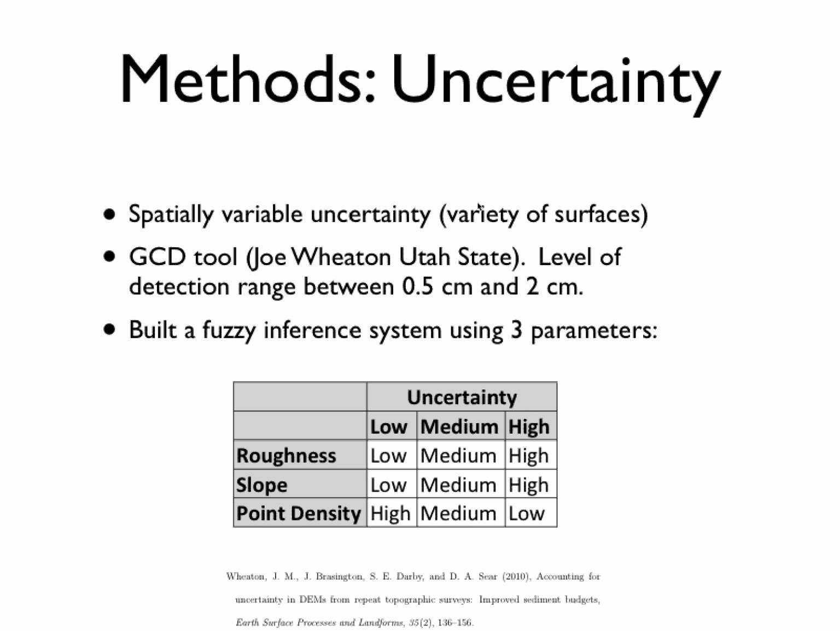So a good way to think about that is if you went out and scanned a parking lot, that would have a low roughness, low slope, and a very high point density. But if you scan like a rocky slope that's really steep, you're going to have some issues with occluding areas and shadows, and so you end up having a low point density in those areas.